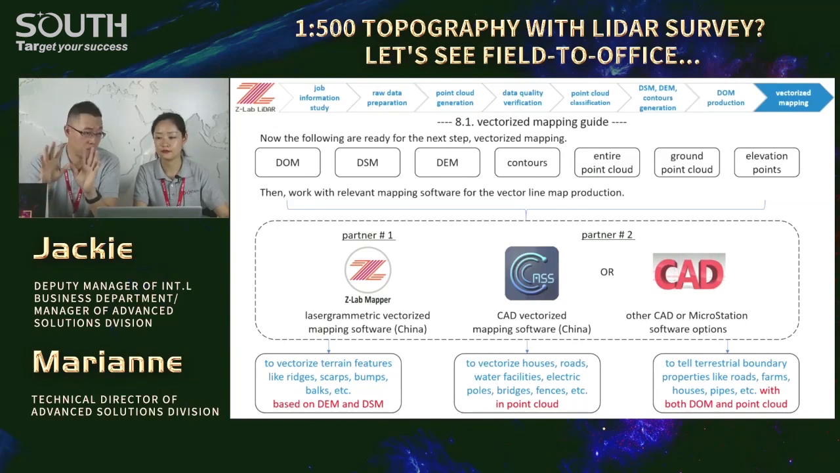For instance, the roadside points might be blocked in DOM because of the trees. Yeah, and we can find them in the point cloud and DEM. Because laser scans can penetrate the gaps between the tree branches and leaves.